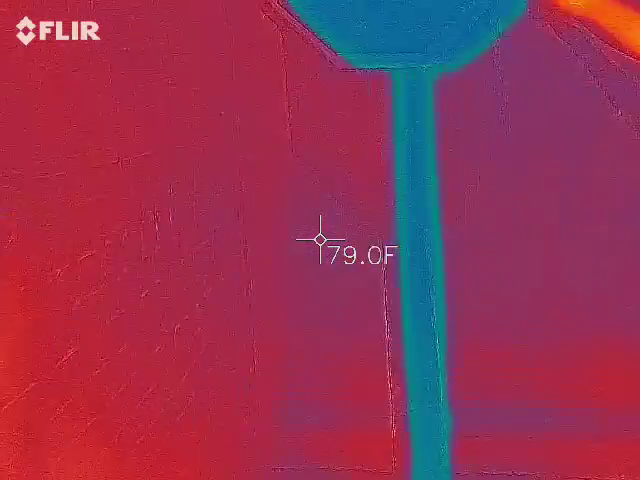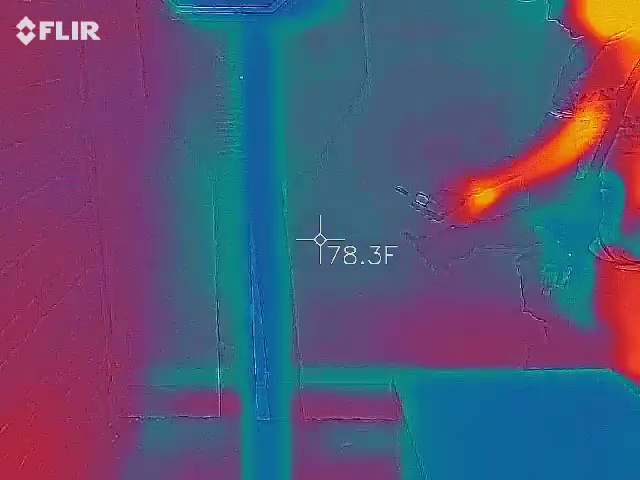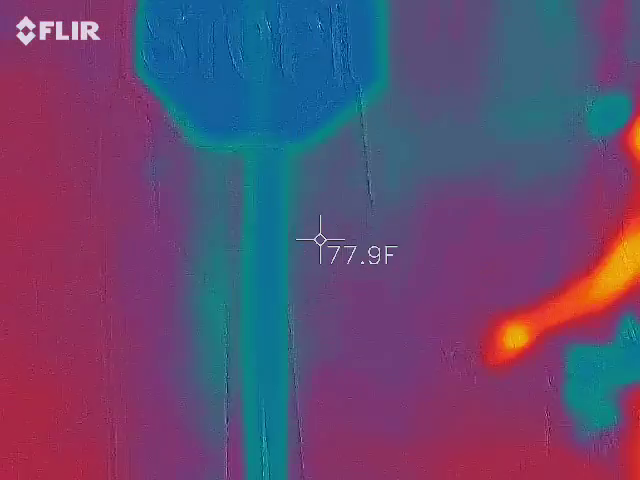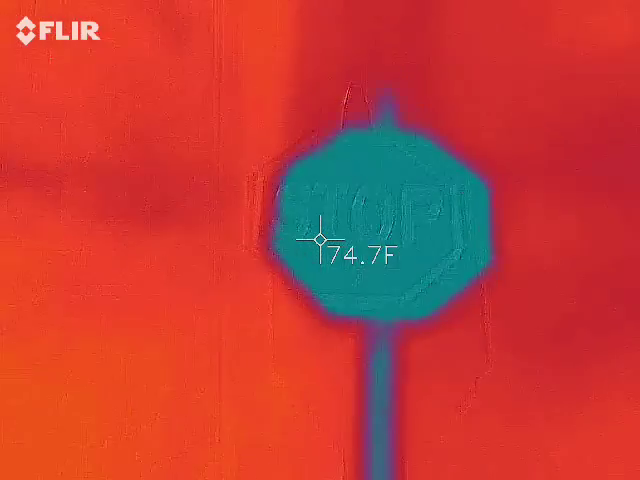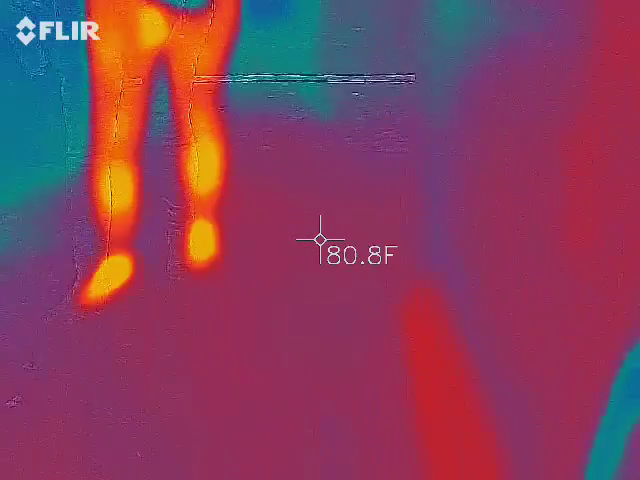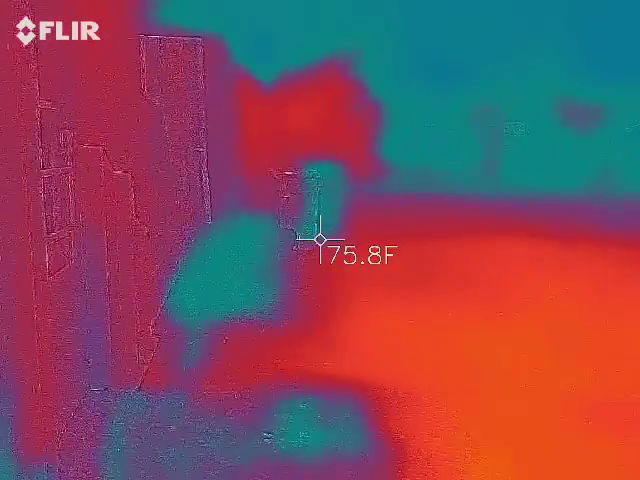This spotlight right here is really. It's not dropping by much. It's not even a full degree. But it's still going down. I don't feel a draft. Let's get your EMF over here and see what it's doing. Stand right next to this thing. It's so weak, I've never had that.